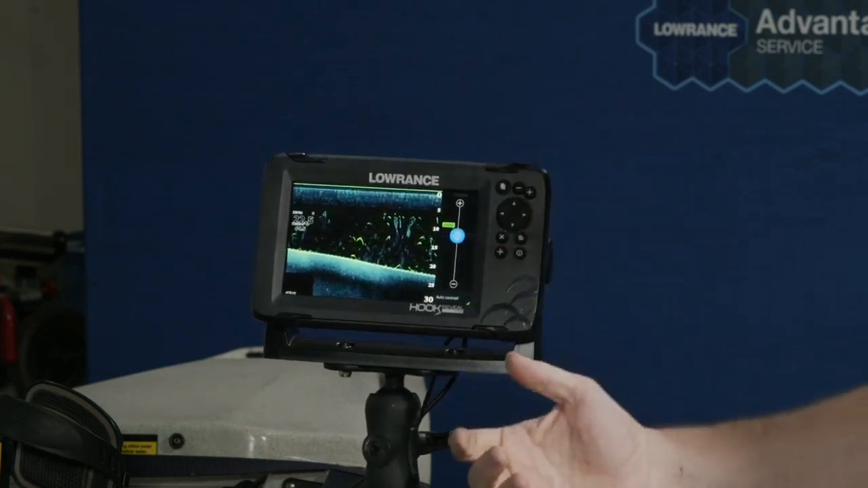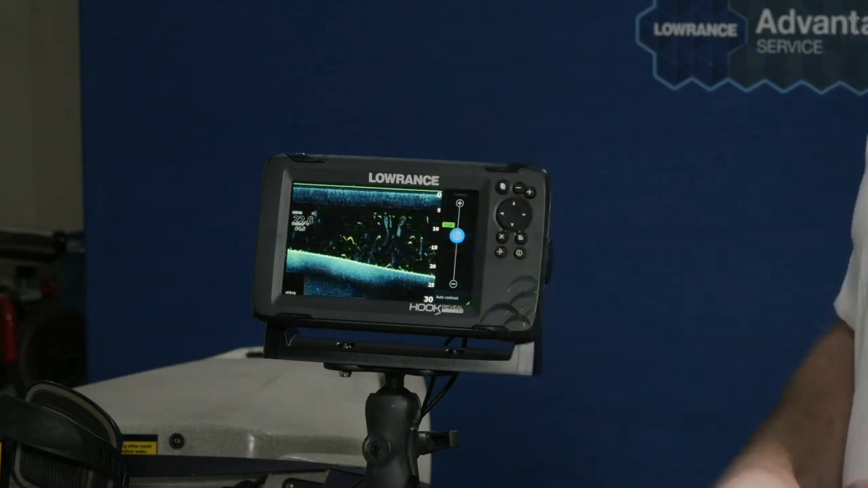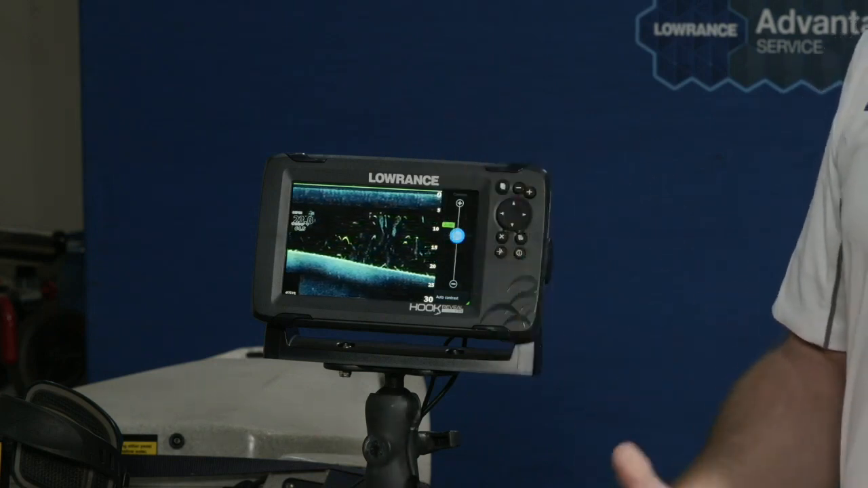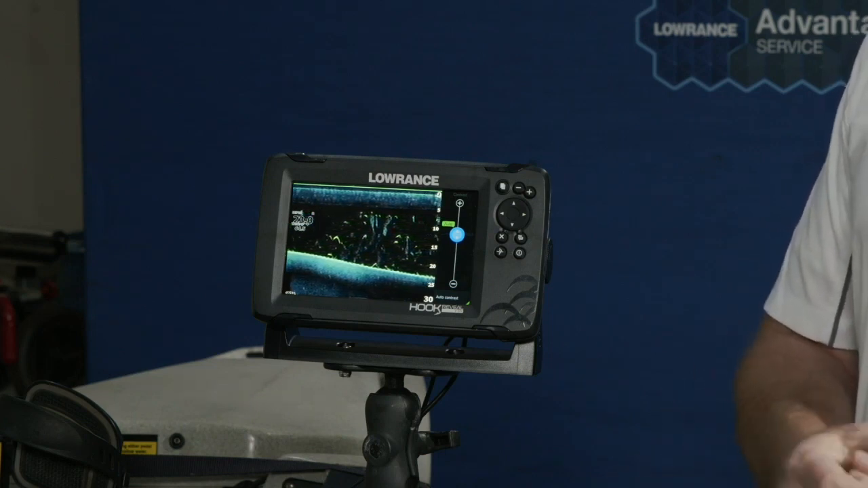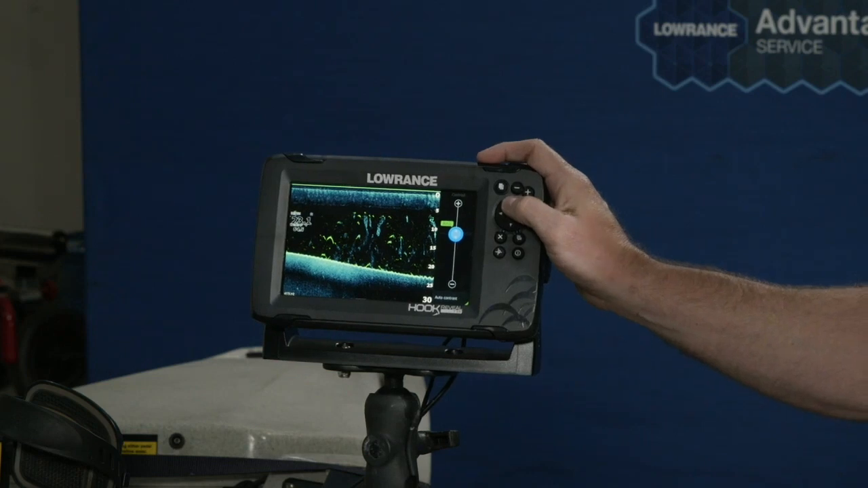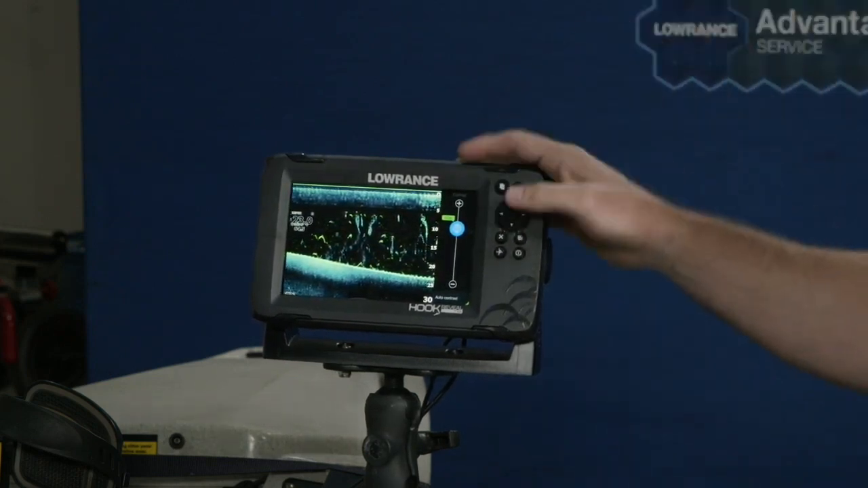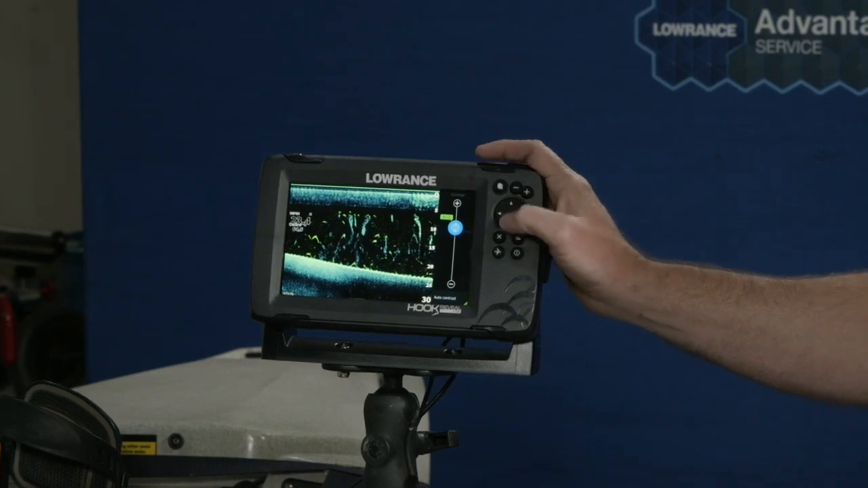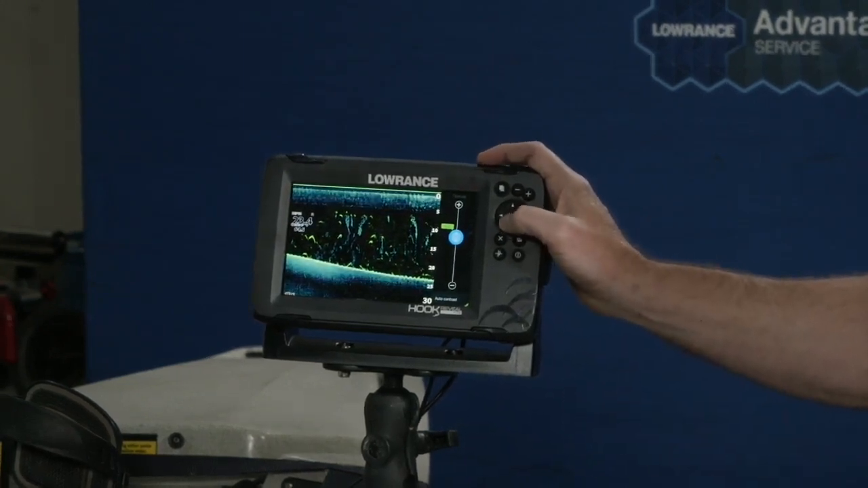So you guys have heard me talk about sensitivity, and again, how big or small targets do I want to show up. Contrast is the scanning sonar equivalent, to overly simplify it, of sensitivity. So if I want to bring out some lesser reflective objects, I can turn the contrast way up. If I think the screen looks too hot, too bright, I can turn the screen down.